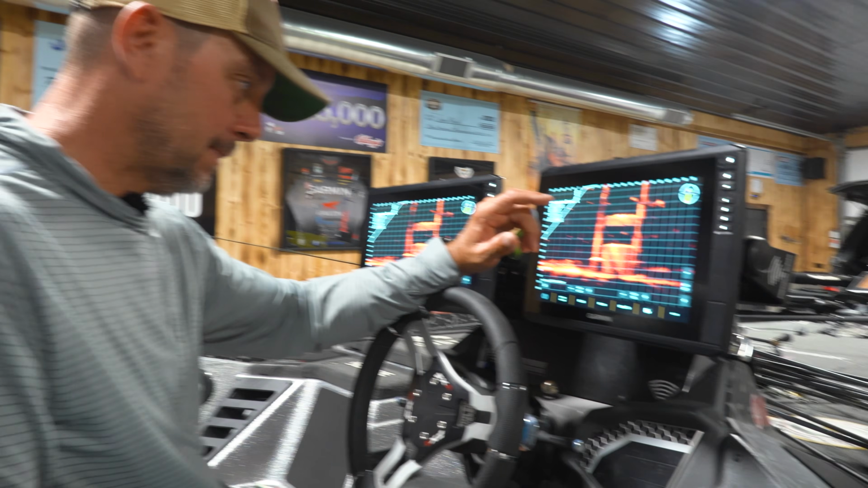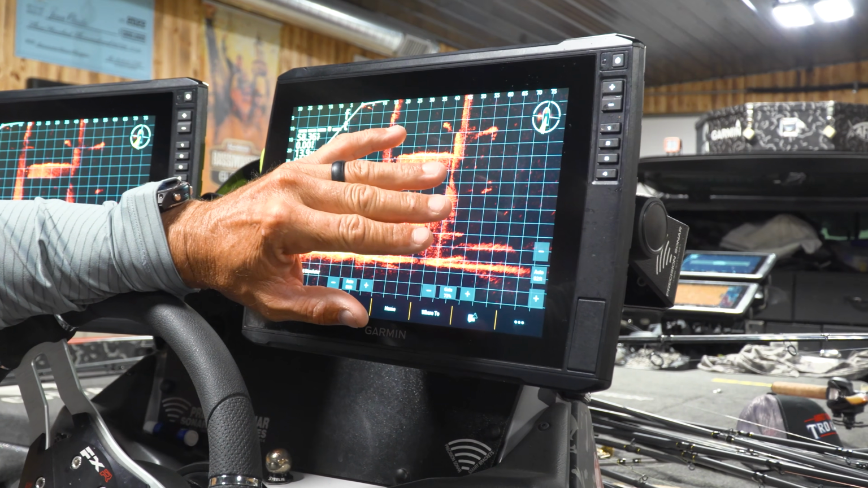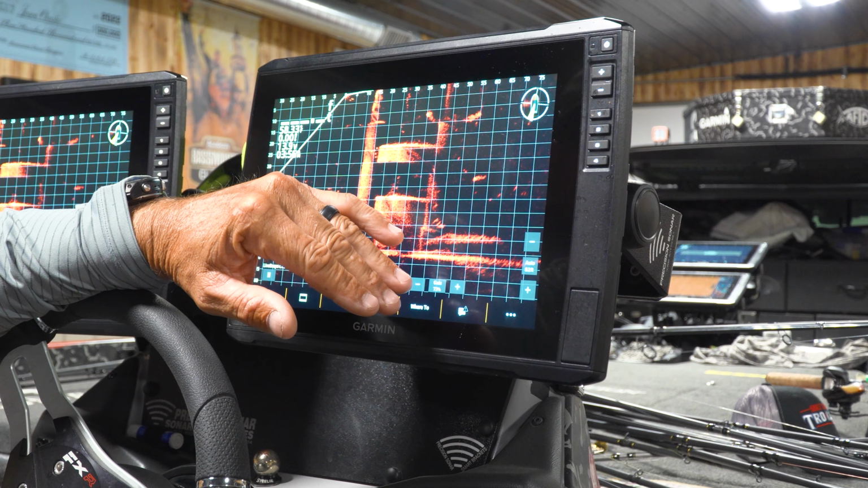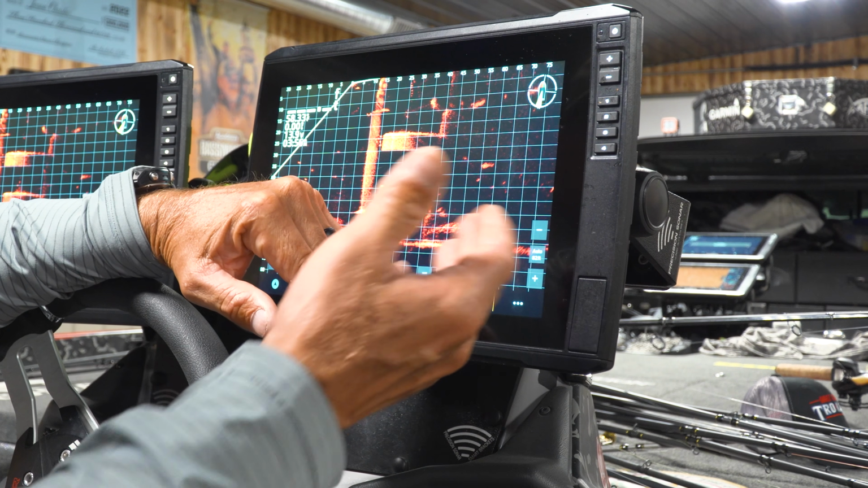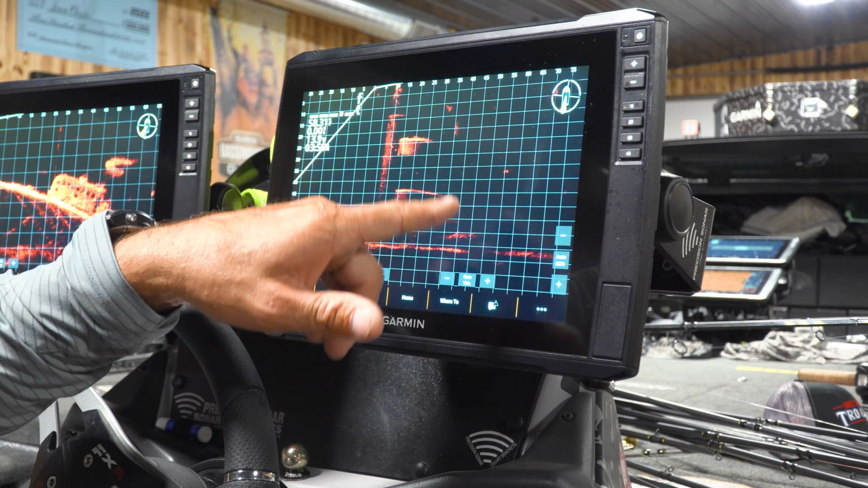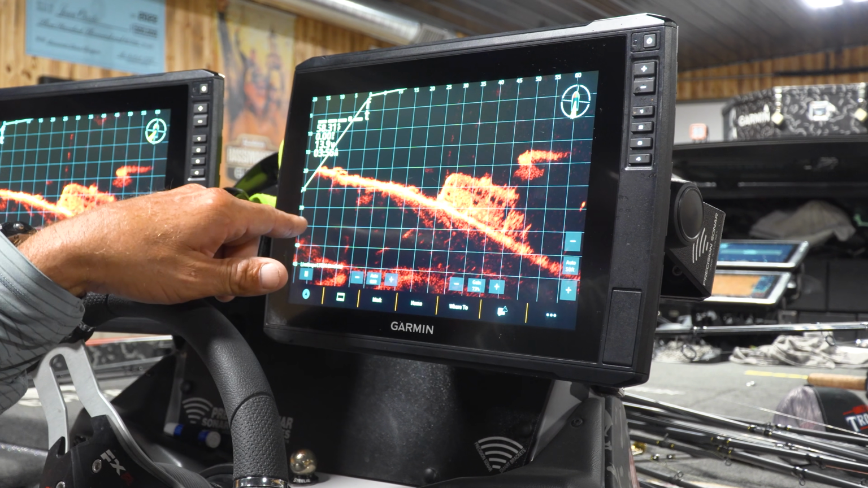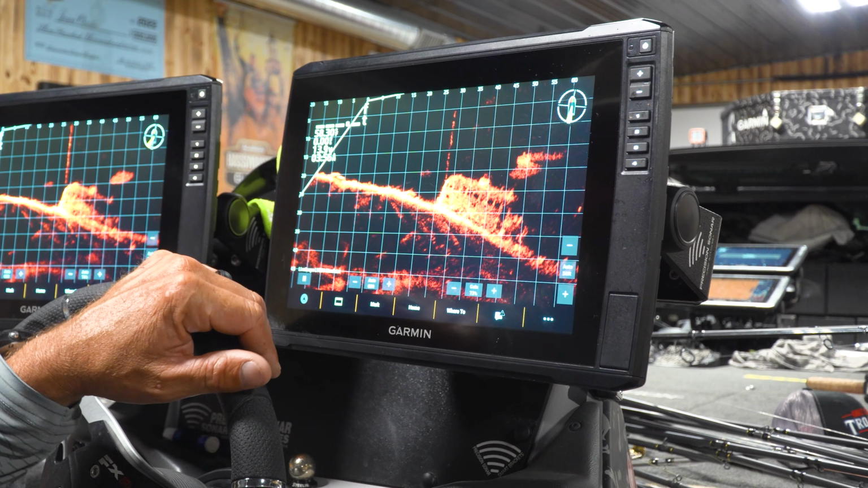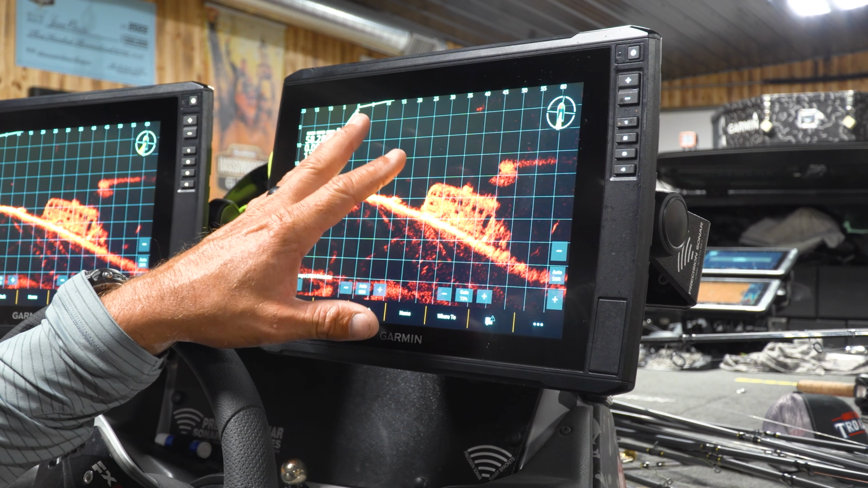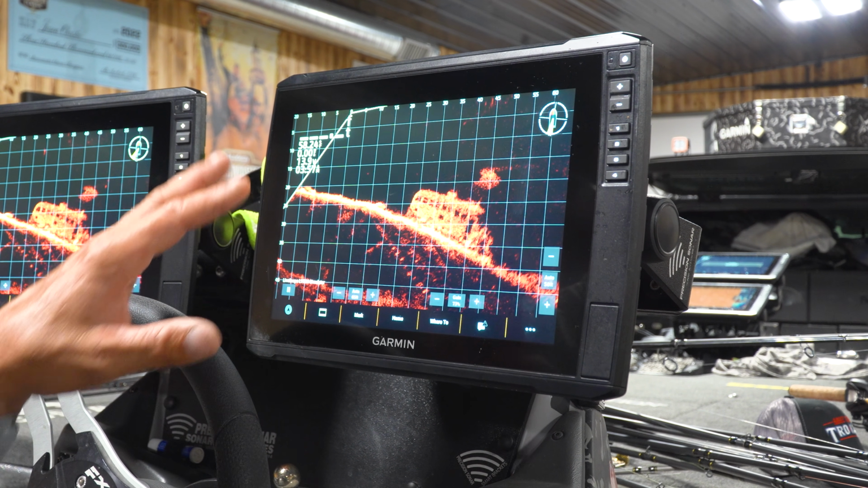So the first thing you're going to notice is that the screen is cluttered with the grid. And for people that are new with the grid or new with Livescope, I would probably leave it on for a little while because it gives you a measurement of how you just match the two lines. 45 and 30, you know how deep and how far to cast. So I would leave it for a little bit until you get comfortable with the distance. After a while using Livescope, you won't need the grid.